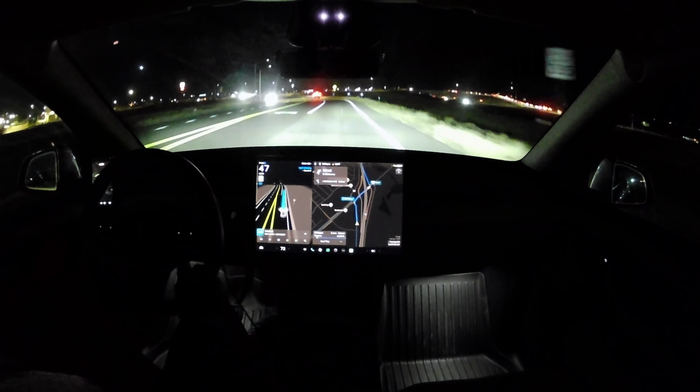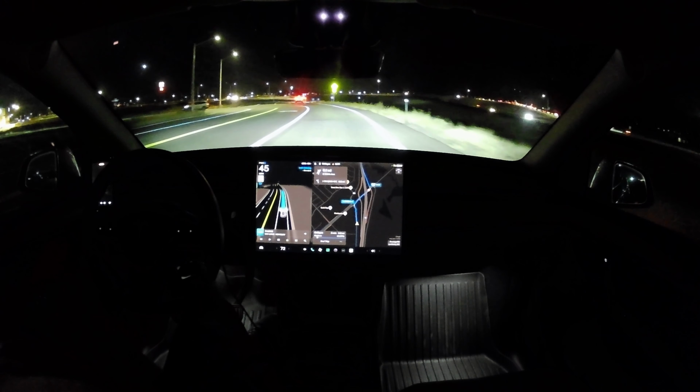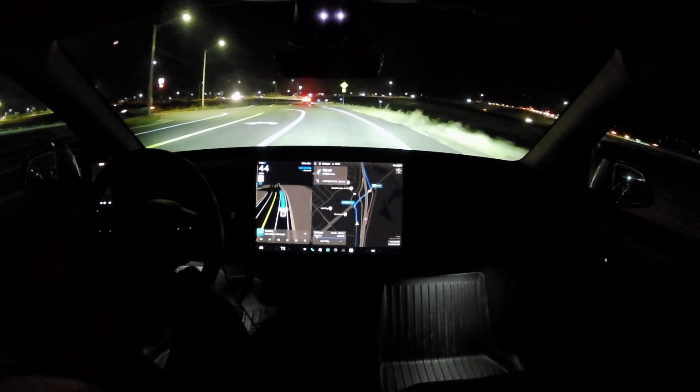I've got about 4,000, maybe 5,000 miles on hardware 3 in my 21 Model Y. We drove to California and San Francisco and down to LA and back up across the I-70, and okay, here we are getting on the freeway north, Interstate 76 up to Hudson.